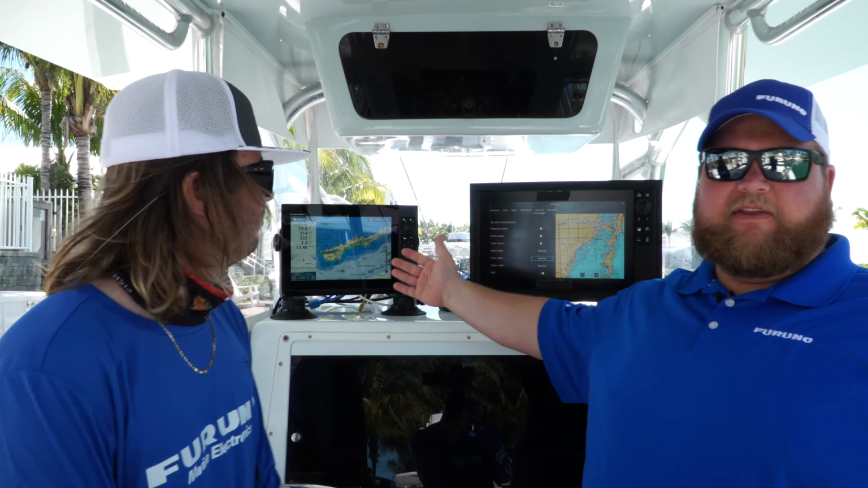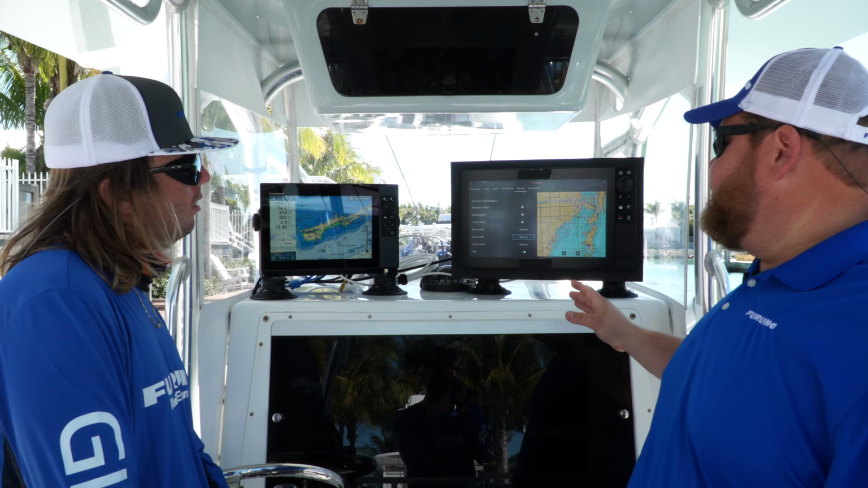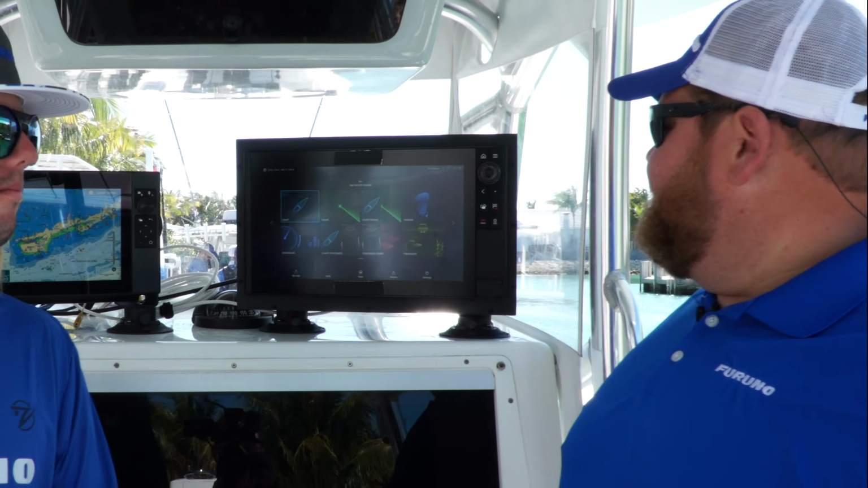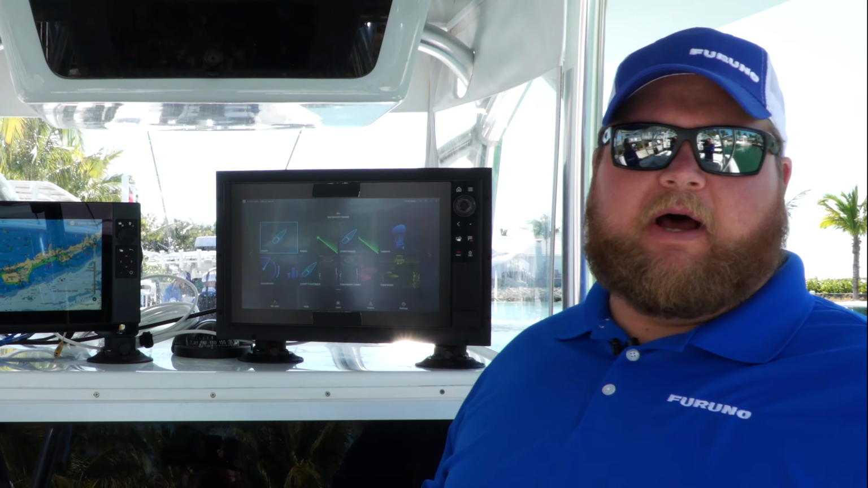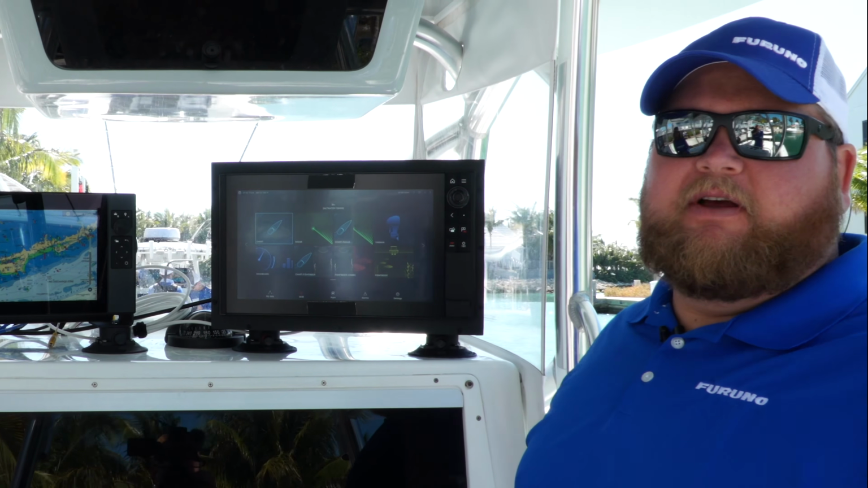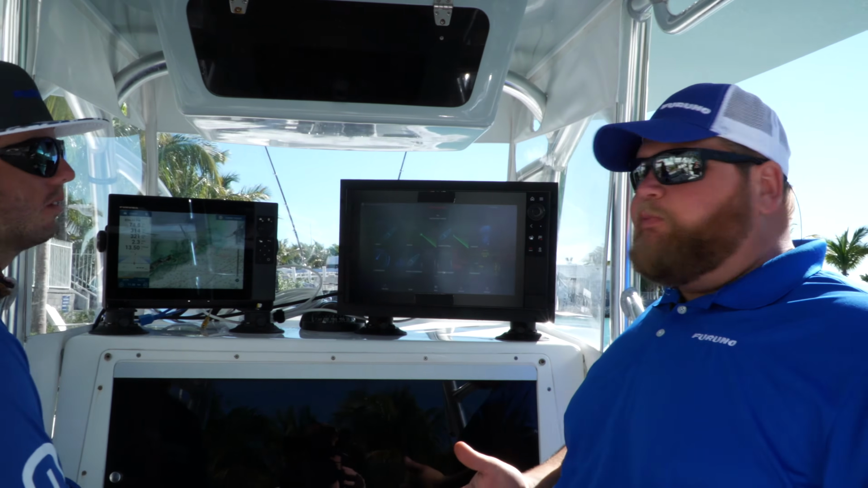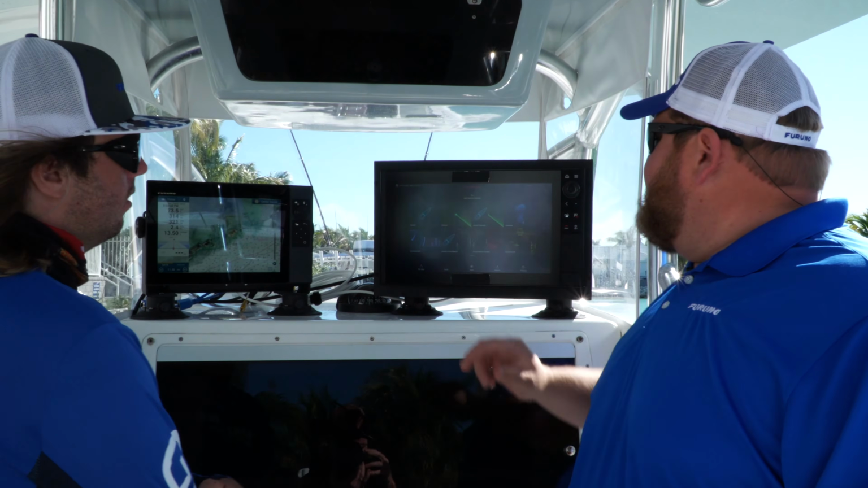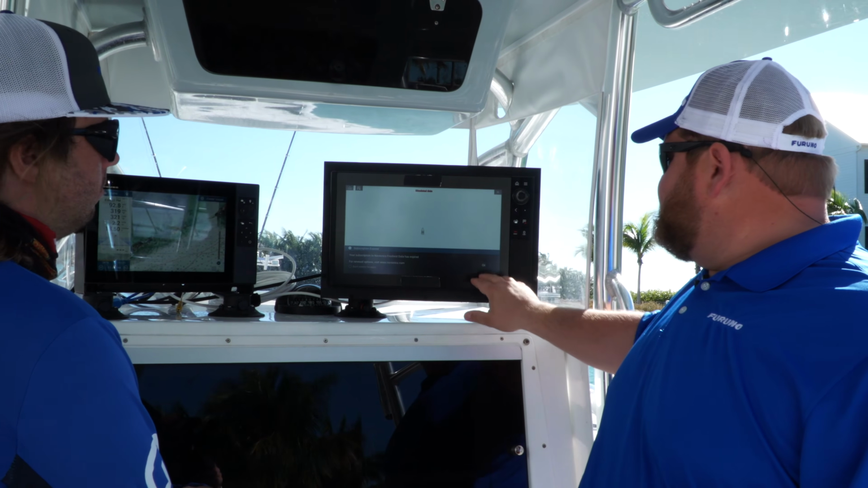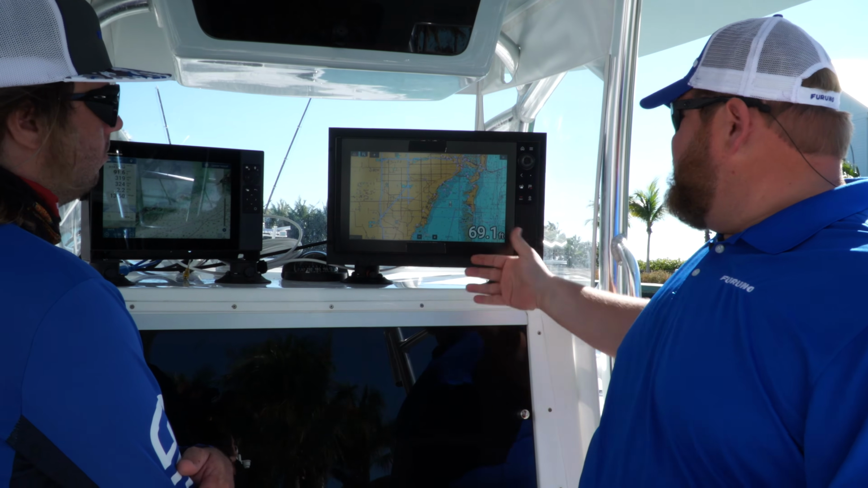Sitting here looking at our TZT3 12-inch and System C 16-inch, both of these units are going to have a built-in GPS antenna. On System C, we're going to have a built-in 1 kilowatt CHIRP system. We are also going to have built-in down scan, side scan, and a 3D type sonar. This unit came with Navionics Plus installed on it, and we're going to go to our chart page here. This is a good detailed chart. It also has the ability to switch to a fishing chart as well.